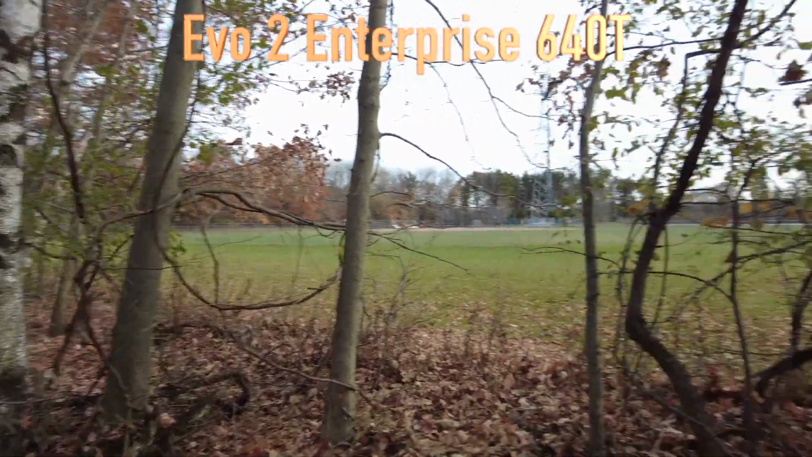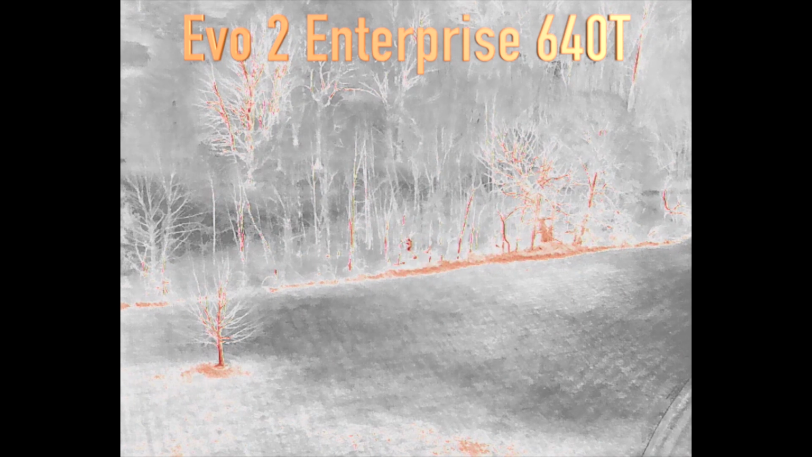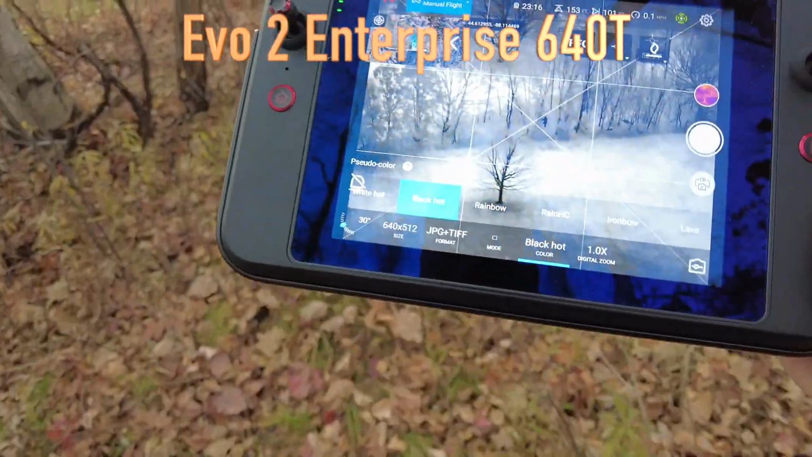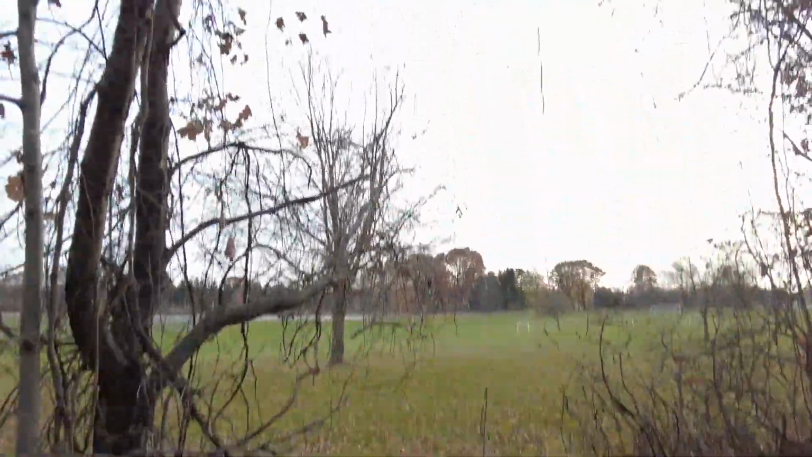How about that, huh? I think Black Hot is one of the better color palettes for searching for people. So there's the drone right there above that tree. You can see that.